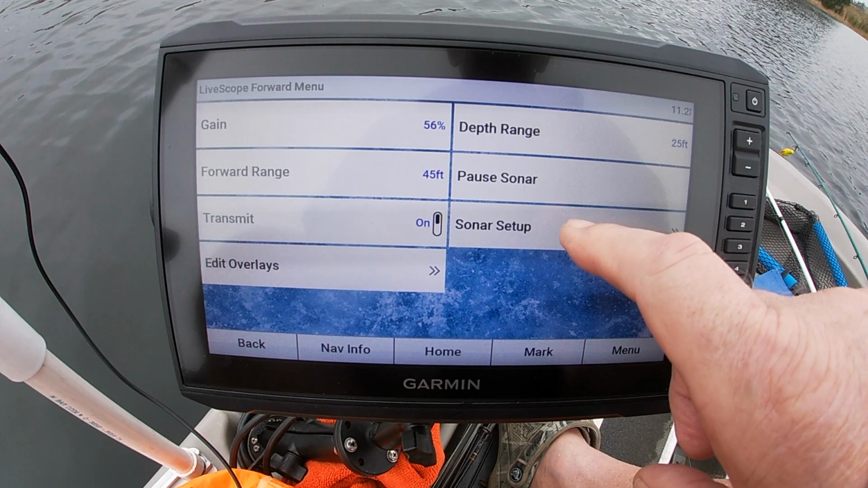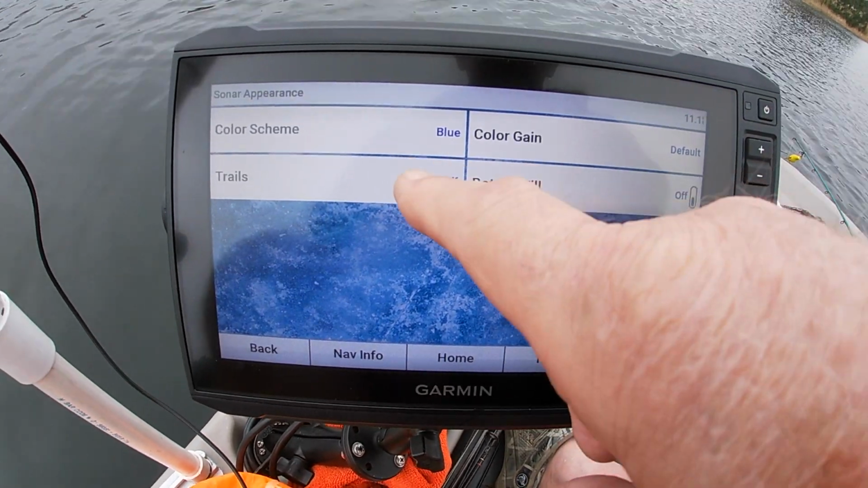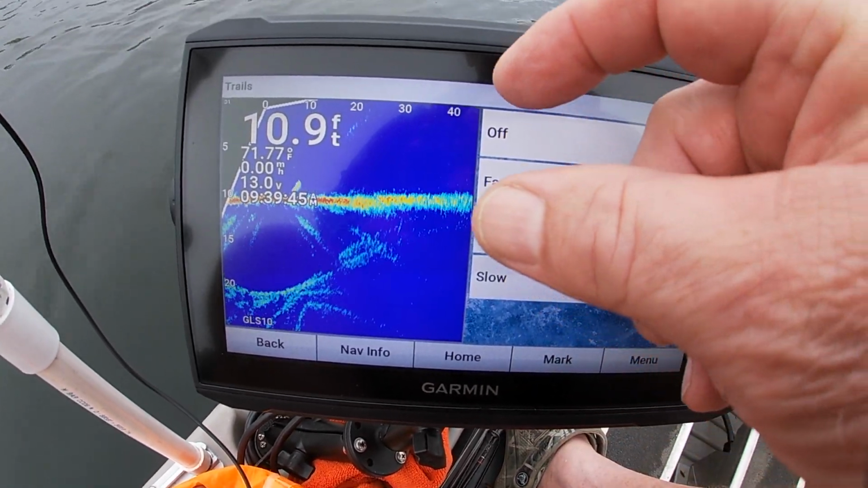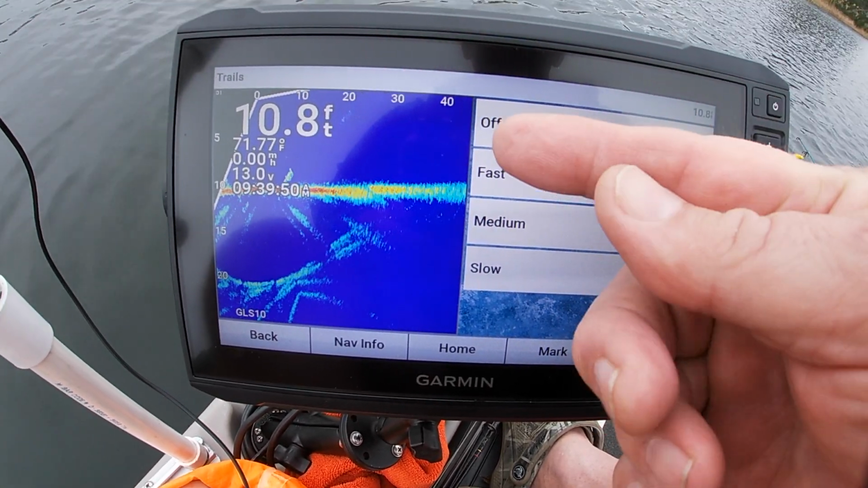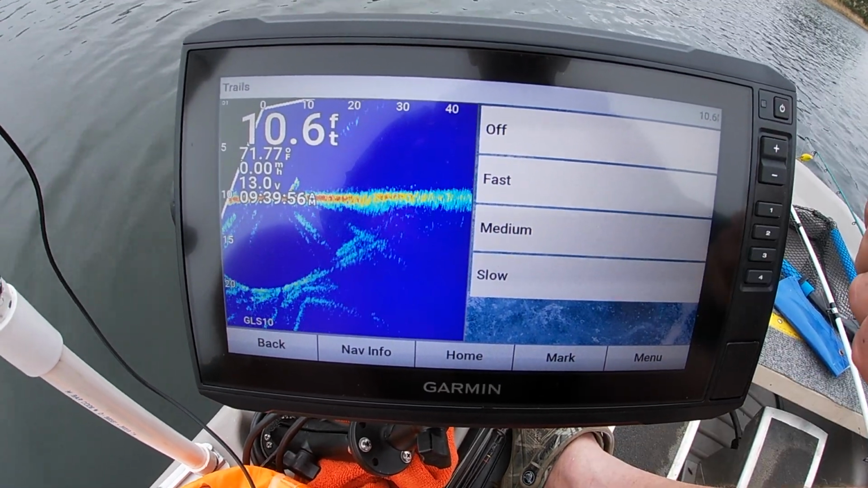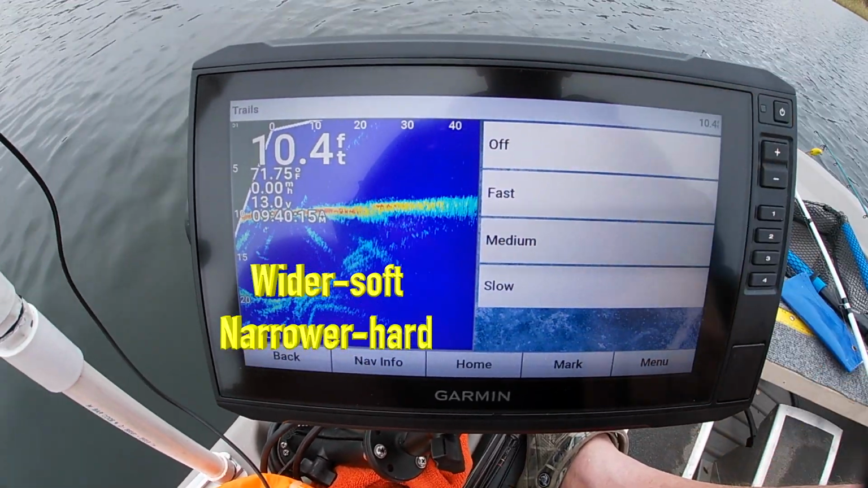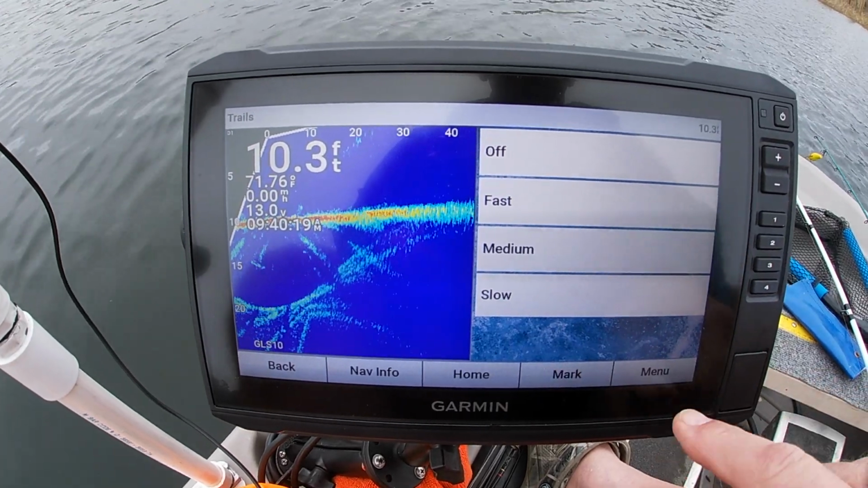Go back to menu, sonar setup. We're back to appearance. That's where we were. Trails. What do they do? If there is something moving, it will put a little bit of a discoloration behind it. If there was a fish moving from here to here, you would see a little trail behind it, almost like a jet putting a trail behind it. Now down, this is the bottom of the lake. The width of this will give me an indication of how hard the bottom of the lake is.